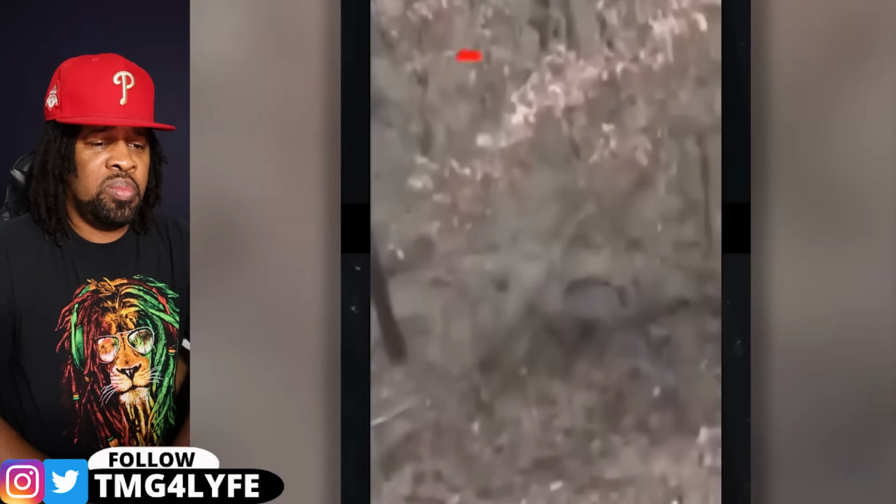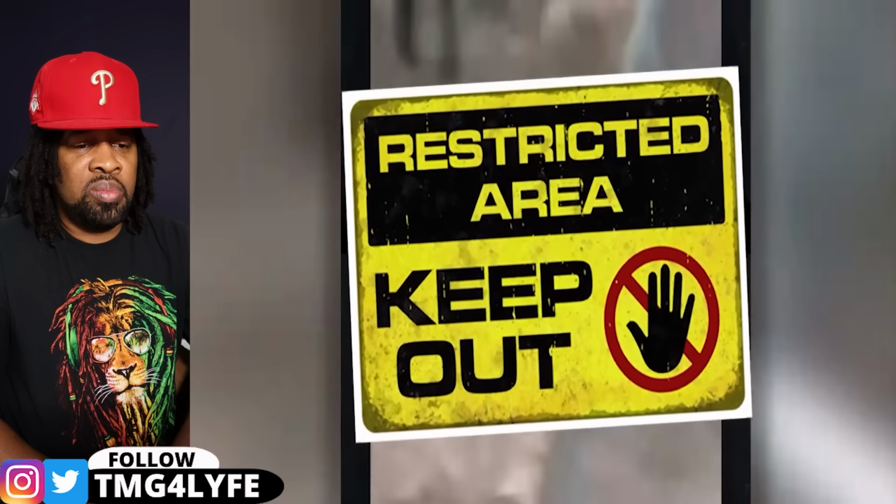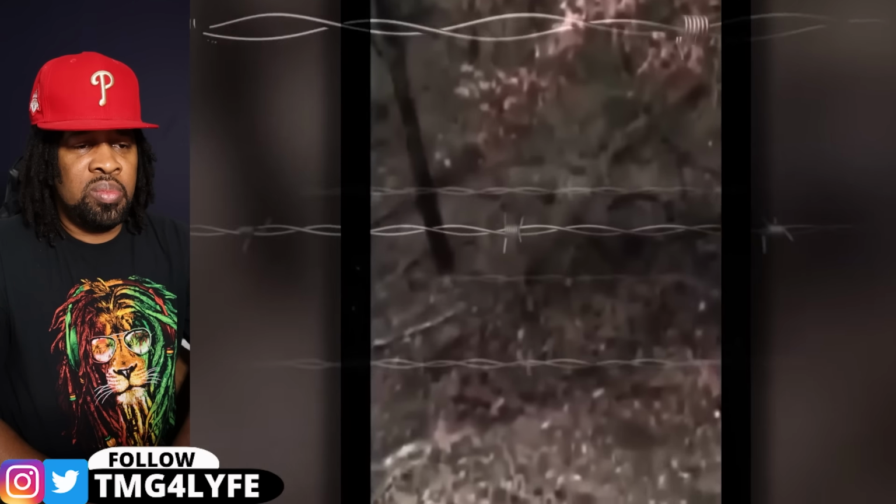What happened next remains a mystery. But here's a tip. Always heed the warning signs before entering into restricted areas. Sometimes fences are there for a very good reason.